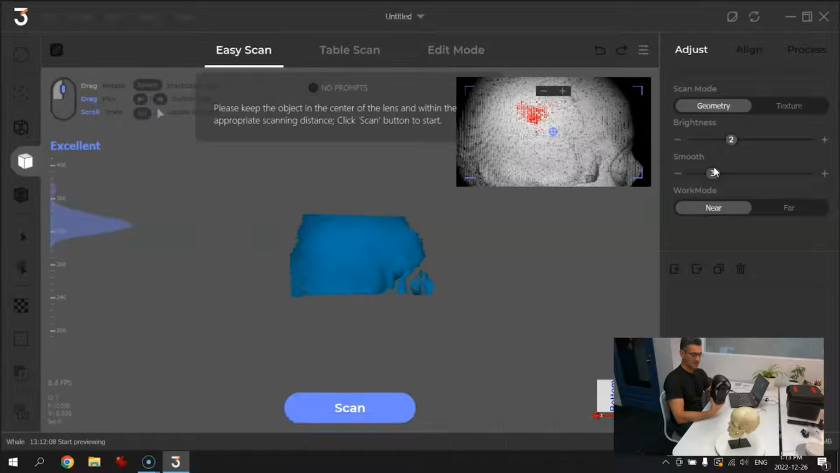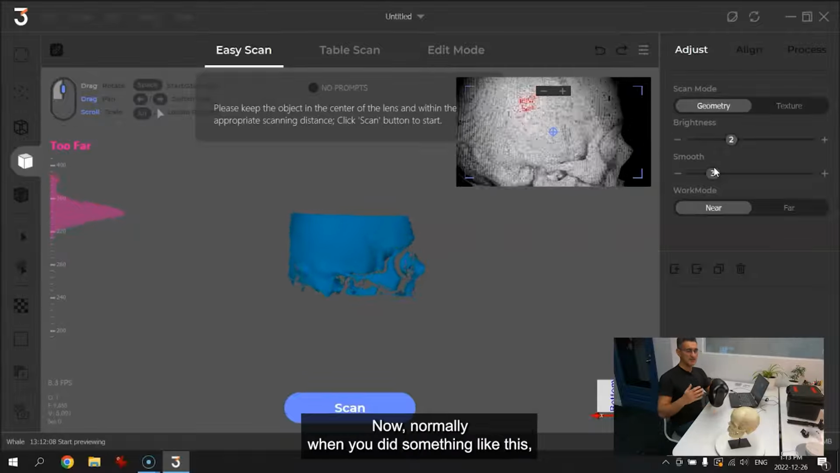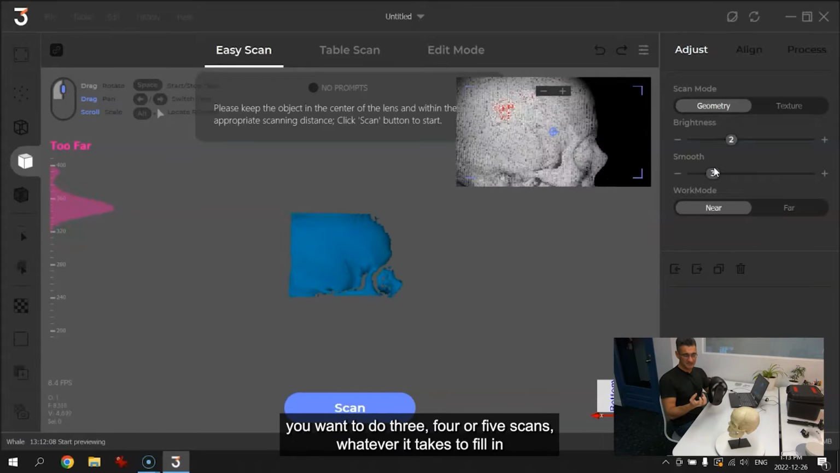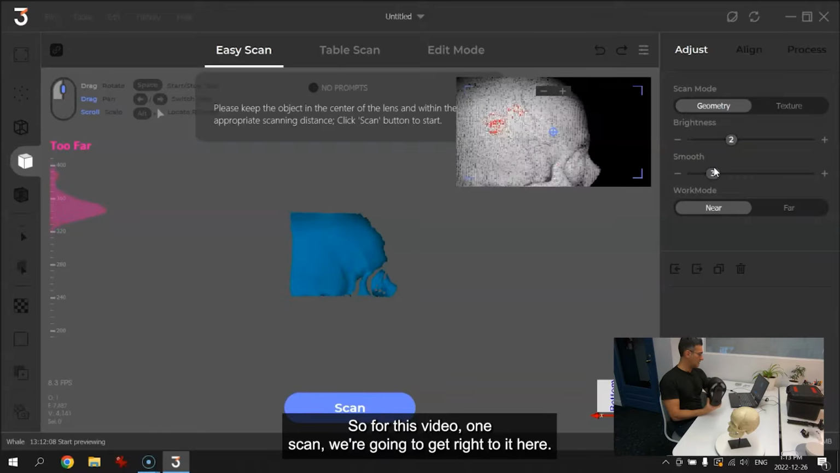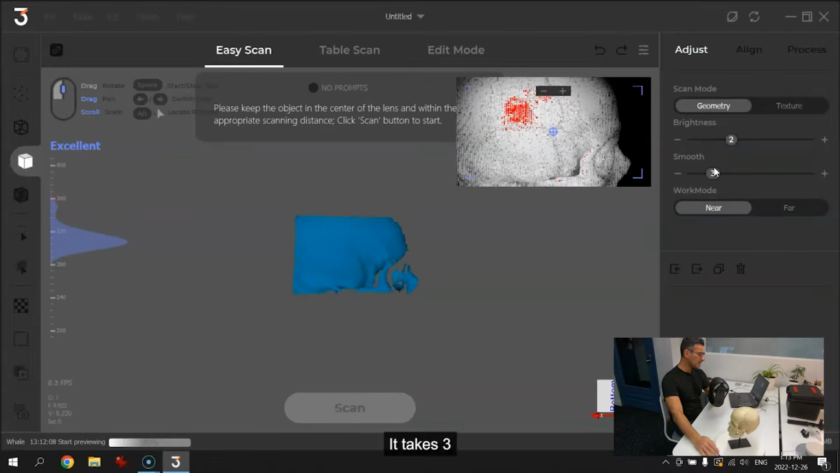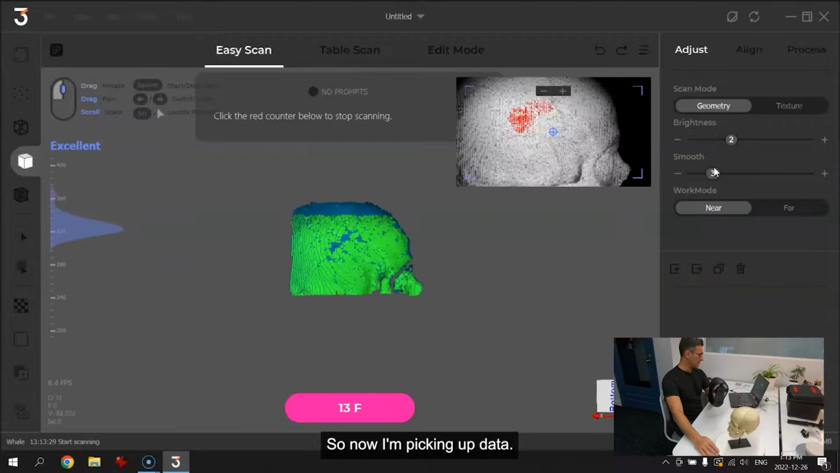It's very happy. So I'm going to go down a bit, start here, and I'm just going to do 1 scan. Now, normally when you did something like this, you want to do 3, 4, 5 scans, whatever it takes to fill in all the little holes and gaps and missing pieces. So for this video, 1 scan, we're going to get right to it here. So I'm going to start like this. It takes 3 seconds or so before it pops up. And there it is. So now I'm picking up data.